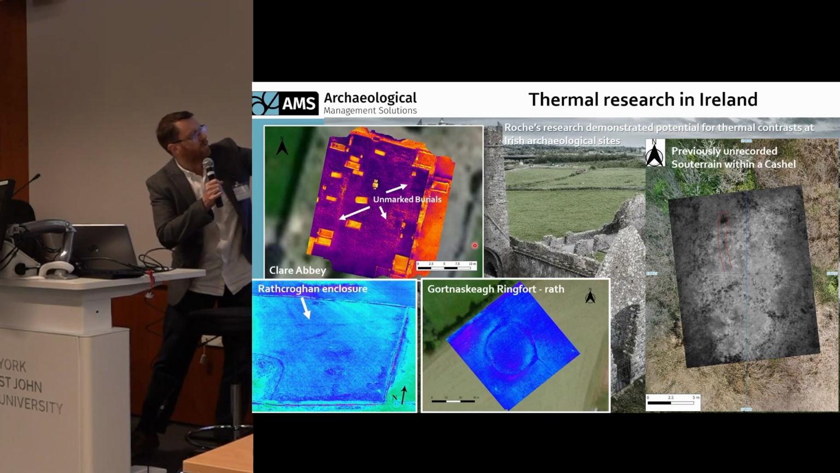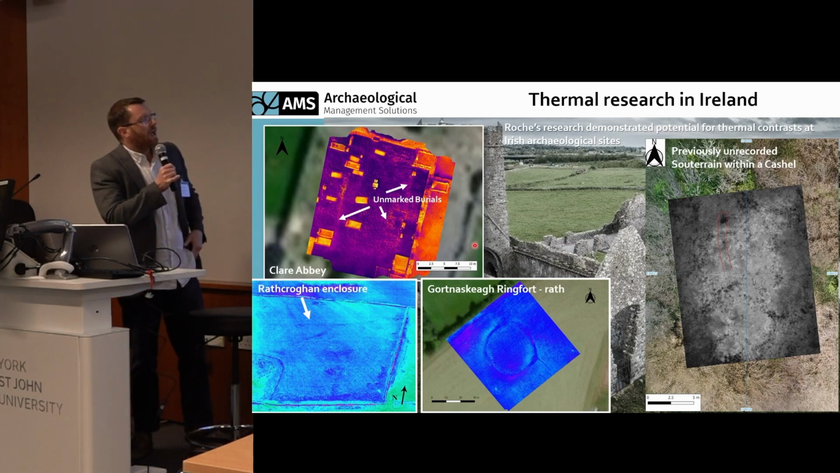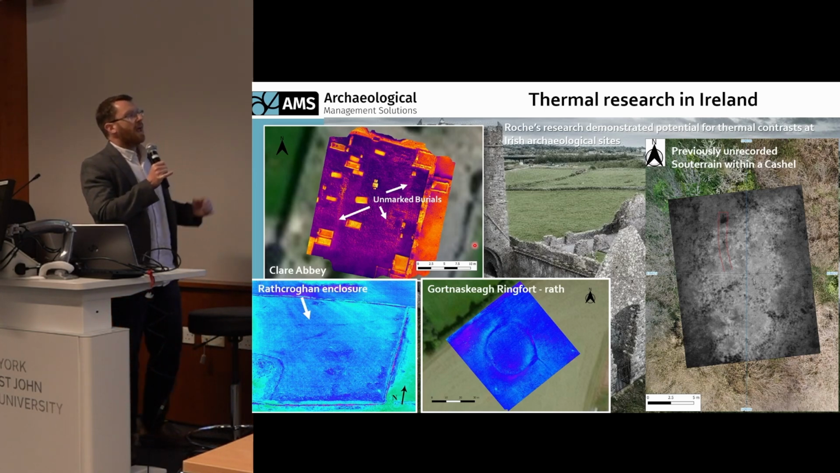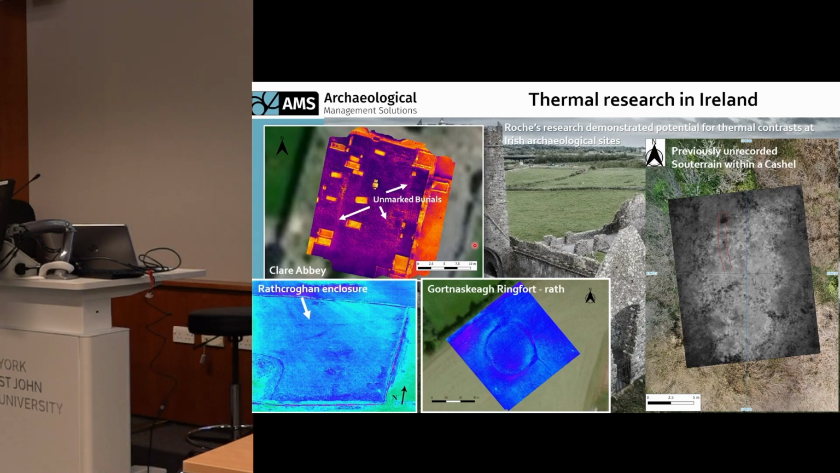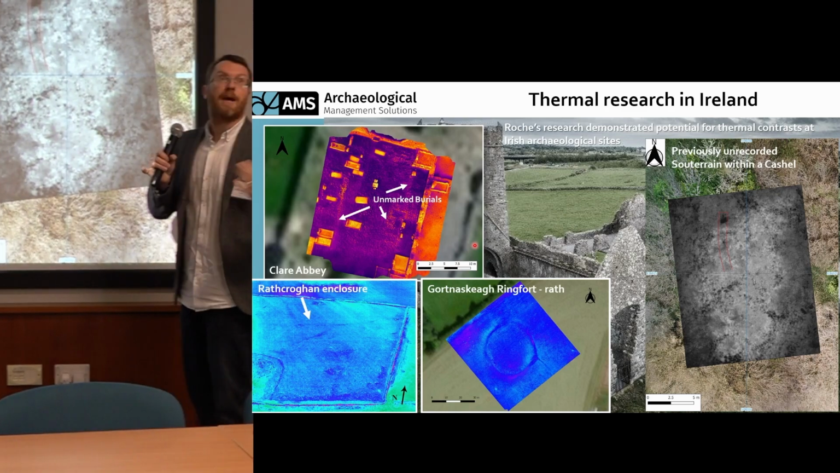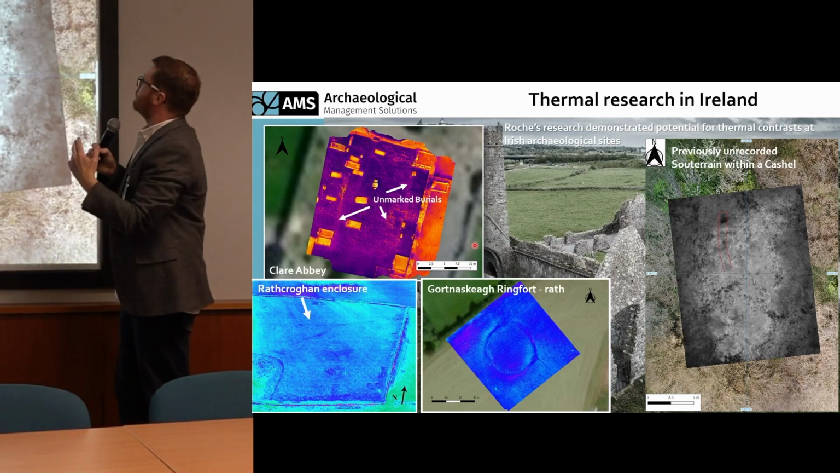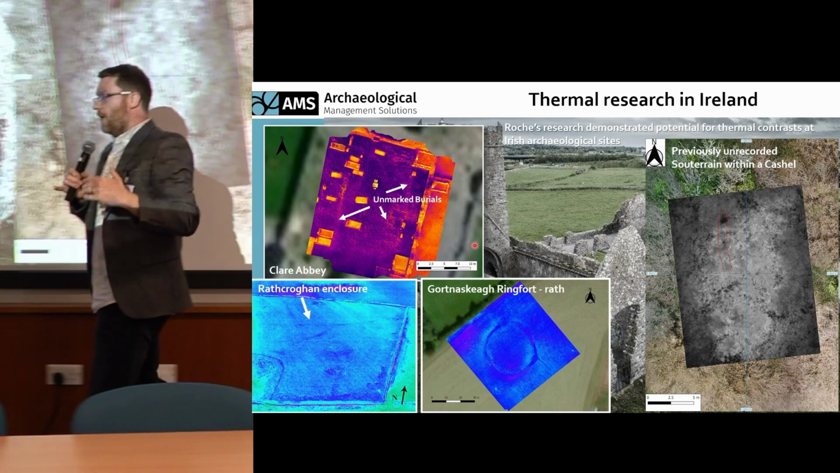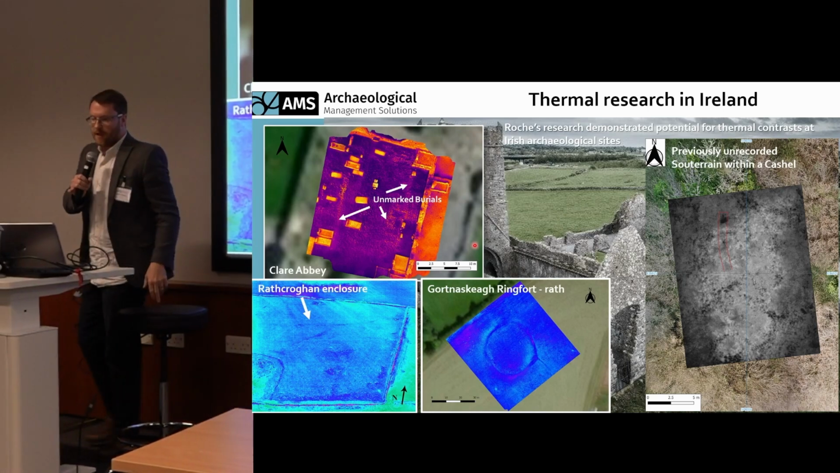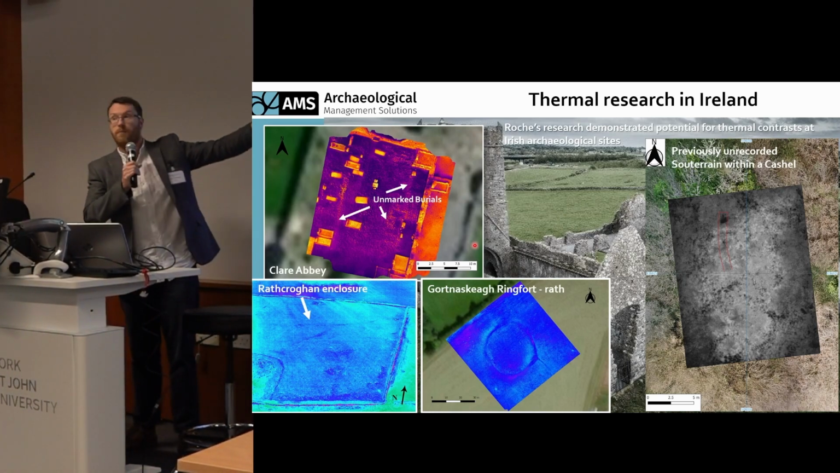We've got a circular ring fort there at Port Skiing, showing up really nicely. So again, confirming stuff that we already know. And then the one at the end, contrasts are a little different on this. This is a souterrain. So a souterrain is a cave, if you like, construction, and it's inside a cashel. So the cashel, a circular enclosure made of stone, a walled enclosure, was known about. The souterrain, completely unknown.